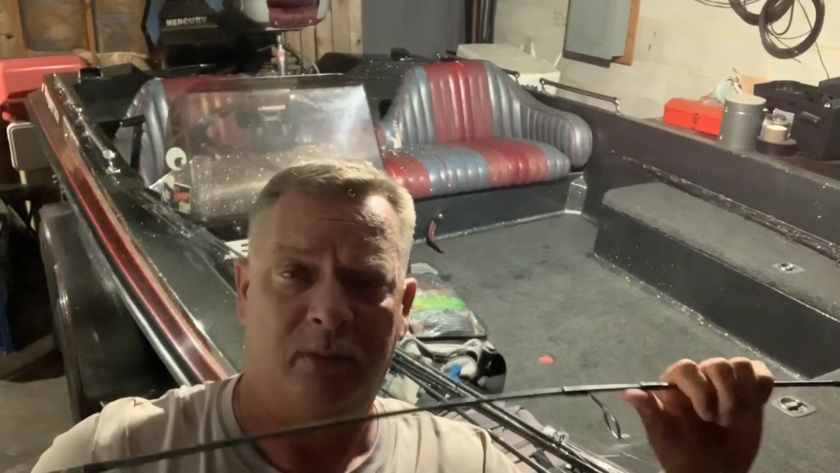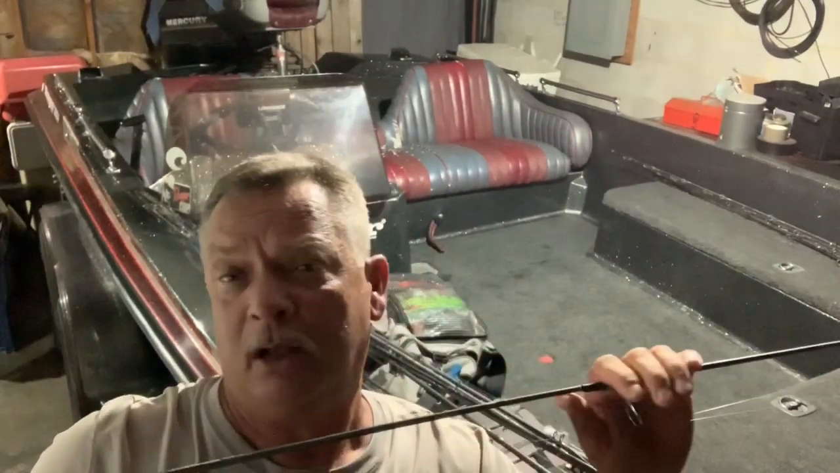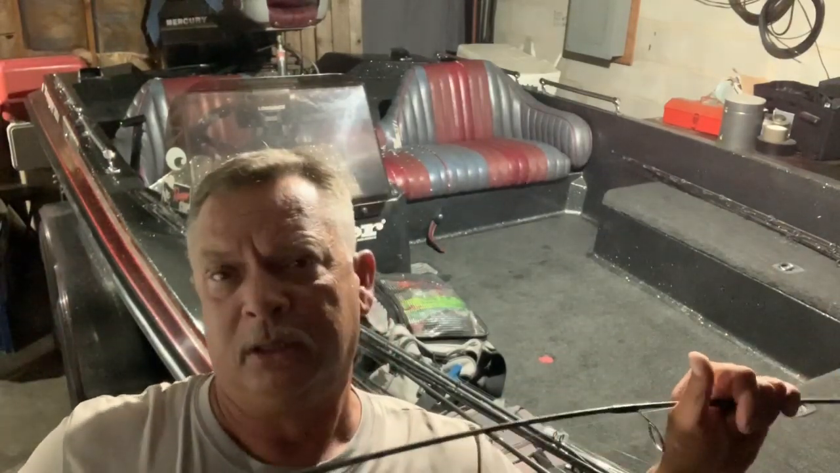I'll go back the next day too, which will be the next video, and try this brush pile again. I didn't reload. I thought I'd reload, but it didn't. And then I move on to some more brush, and then I go back to some docks out on the main lake. Anyway, that's next. Let's don't even talk about it. We'll talk about it then.